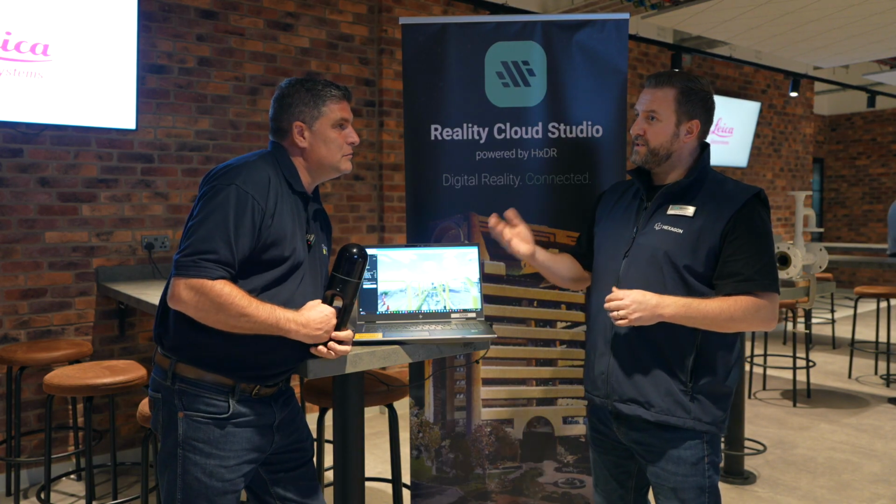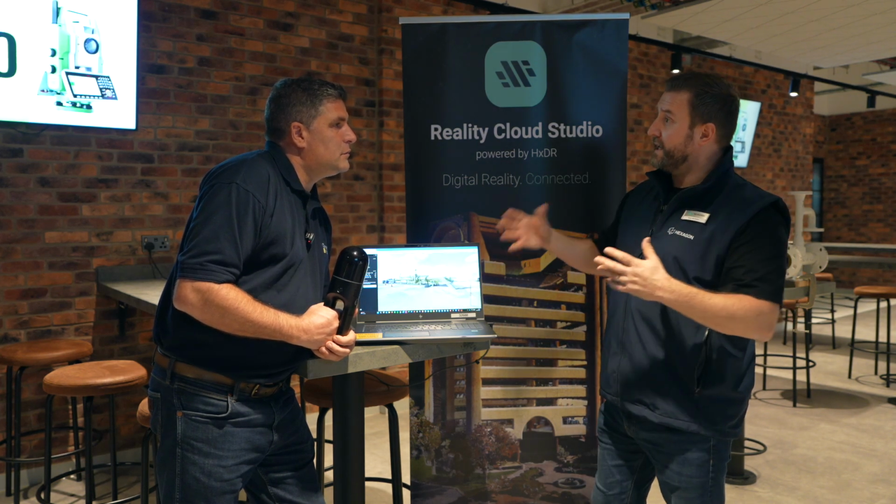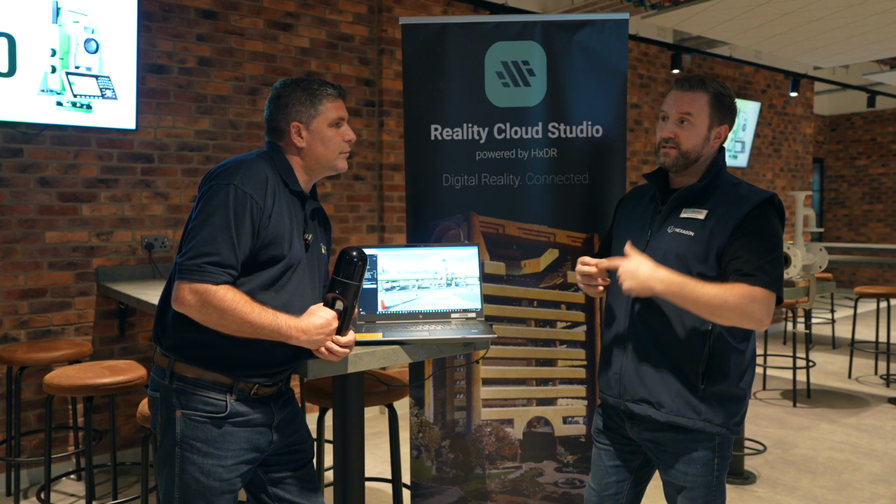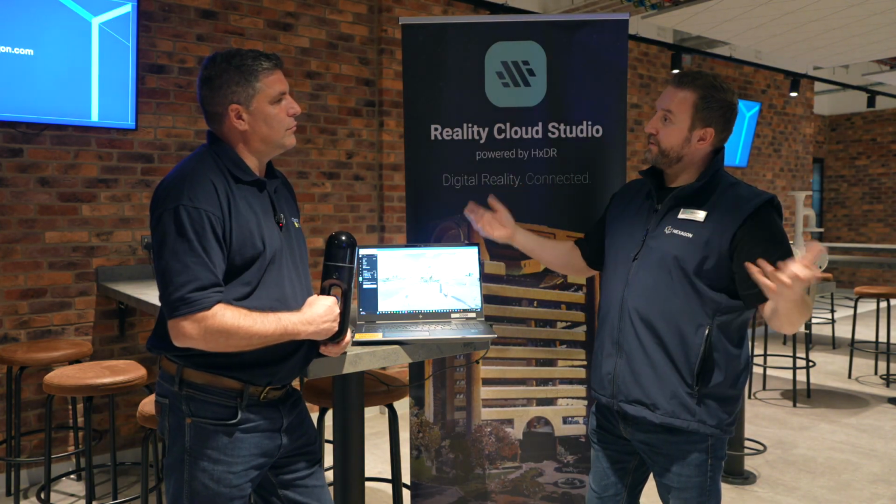Yeah, exactly. And we see a big push towards asset management and facilities management. There are APIs available to hook into Reality Cloud Studio data. Some of our other internal solutions, SDX2 and Hexagon EAM, can link into Reality Cloud Studio, and over time we'll open that up more so that third-party applications can access the data as well.